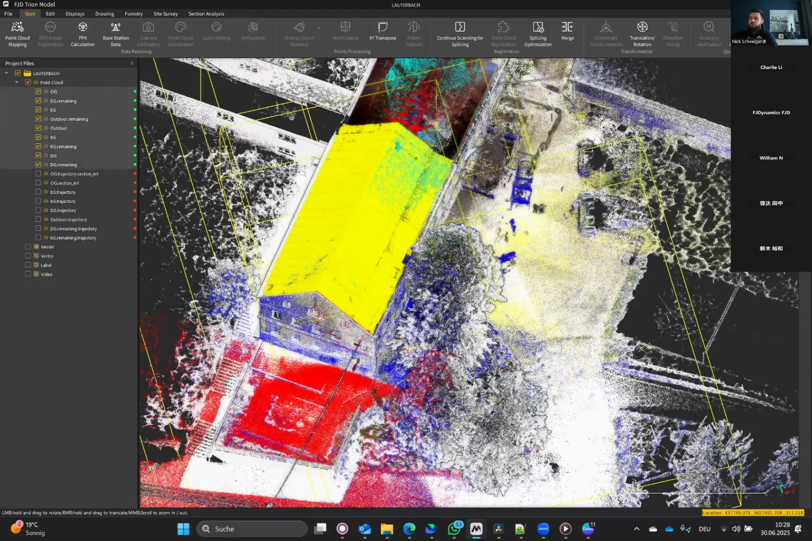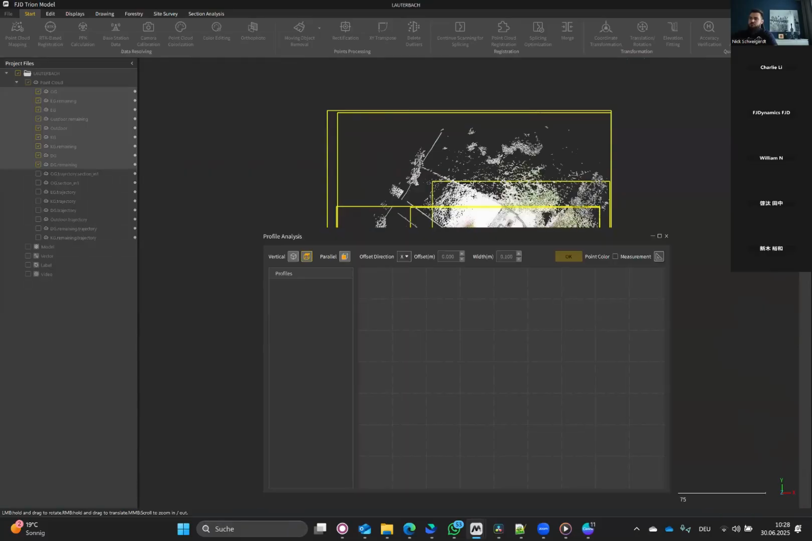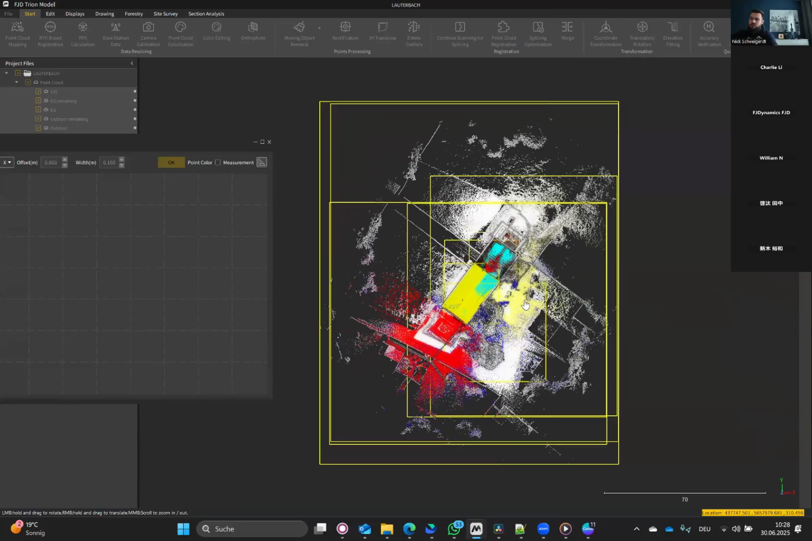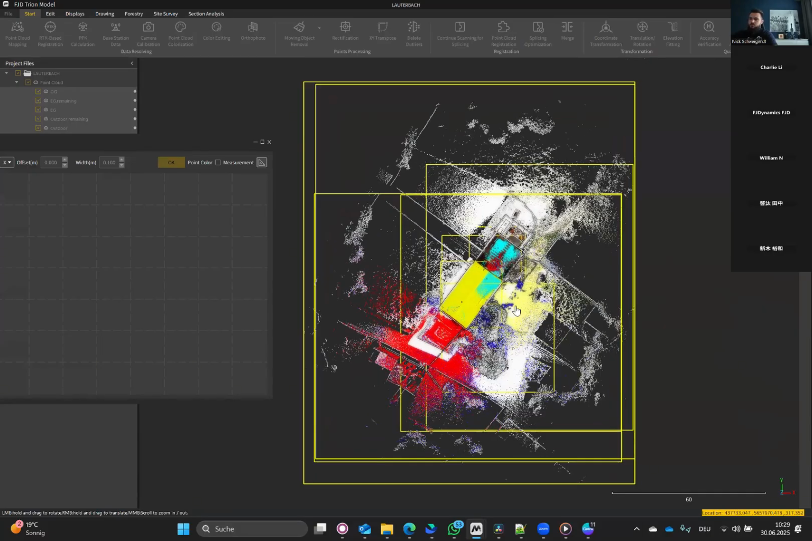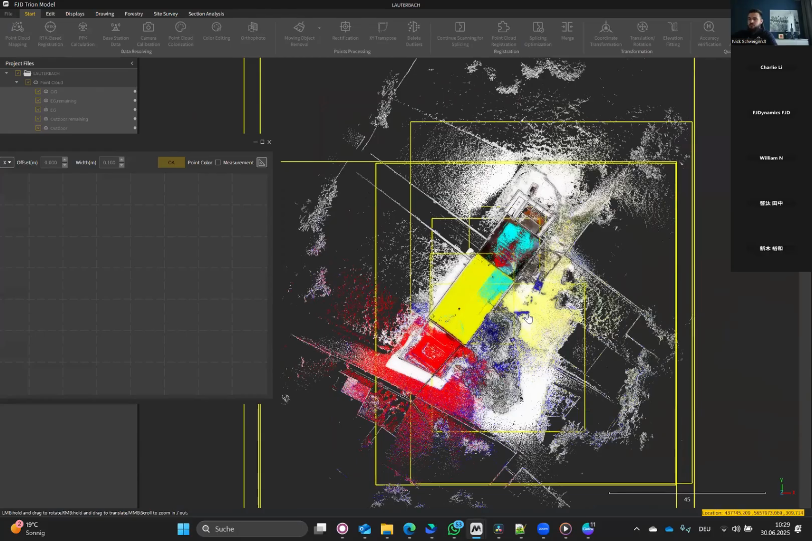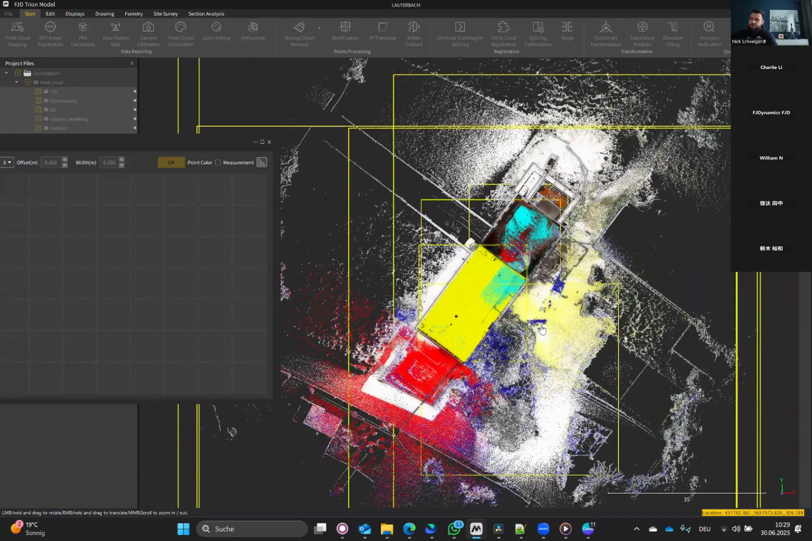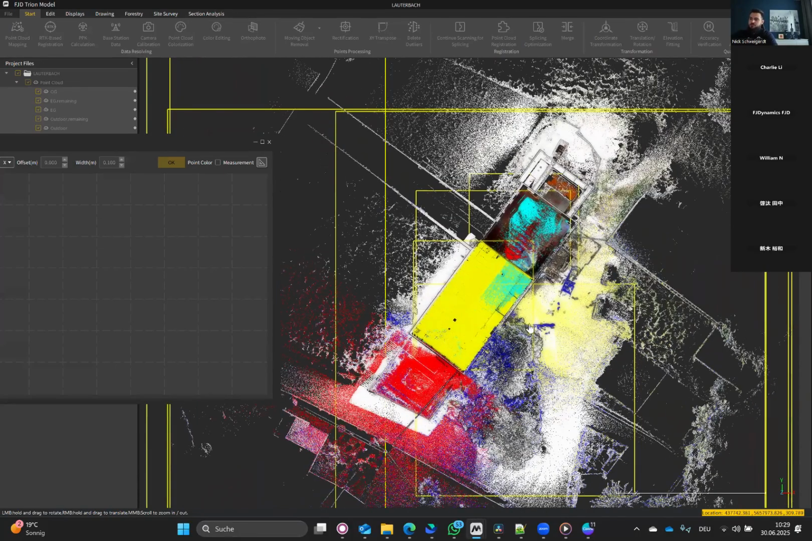quality of the registration by slicing it, because we don't have any control points to check it. So we need to check it by slicing it. I use the profile analysis tool. And let me just make a section somewhere near windows. I like to do sections through windows because you can easily see when a room has drifted by